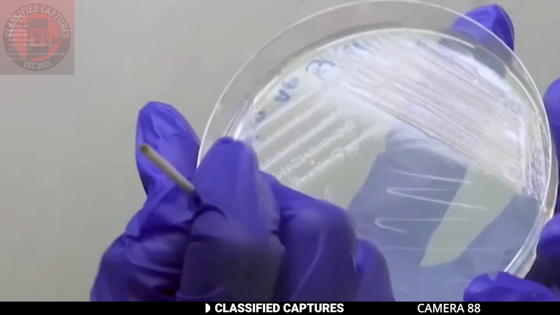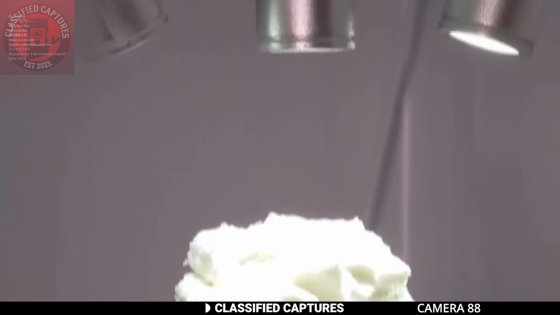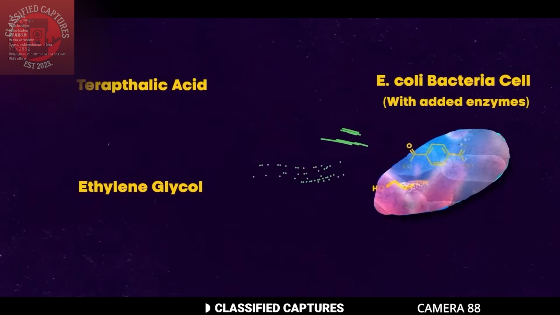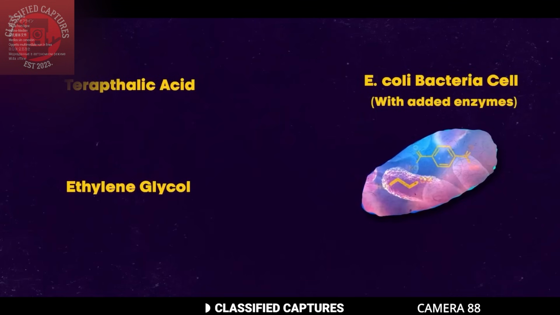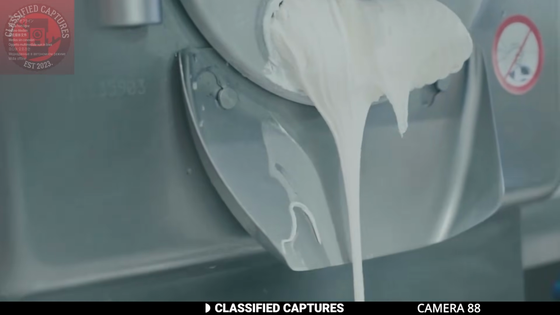They've apparently figured out how to turn plastic waste, yes, actual garbage, into vanilla flavoring. You heard that right. From plastic bottles to vanilla ice cream. Wondering how? They use E. coli bacteria. They're genetically modifying it to break down plastic and convert it into a compound called vanillin, which is the stuff that gives vanilla its signature taste and smell.